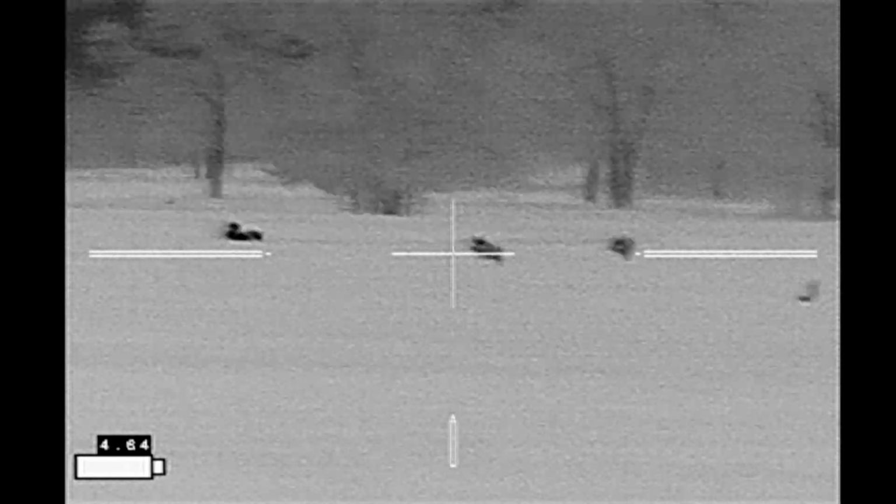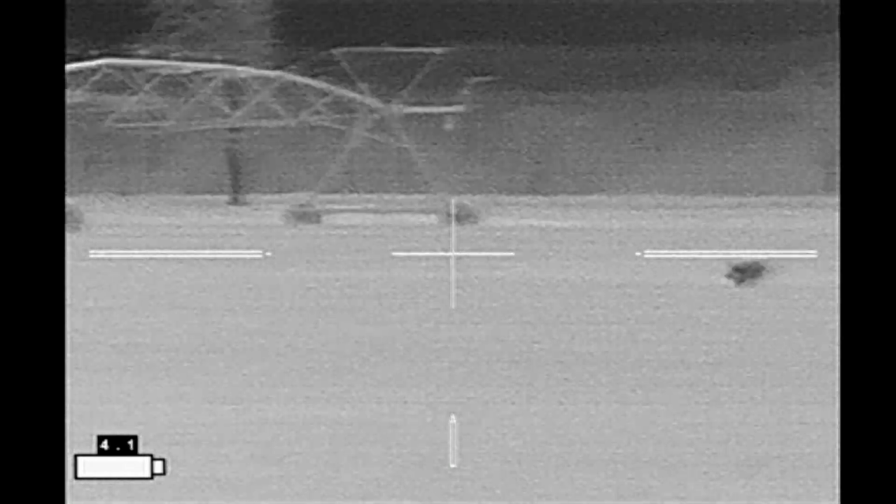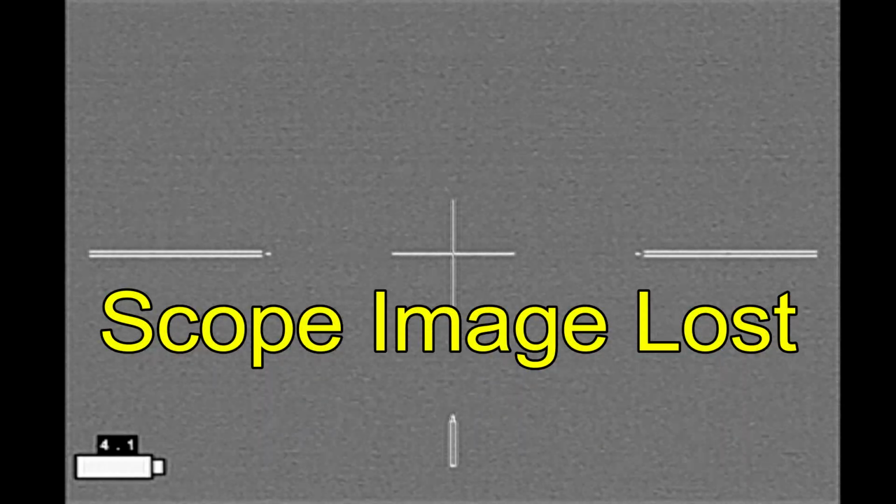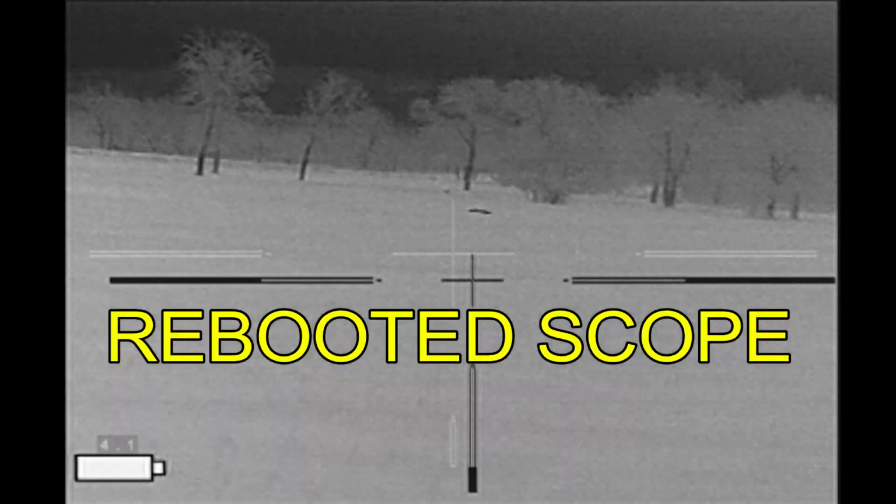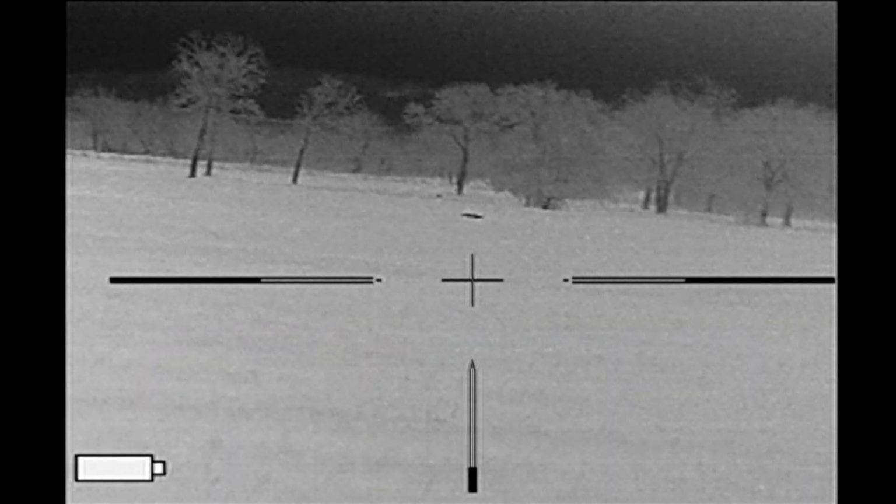And as I'm tracking on the runners, for whatever reason the image in my scope fades away. So I've completely lost the image. I reboot the scope a couple of times, finally get the scope rebooted, and I've got image inside the scope. I don't know what went wrong.